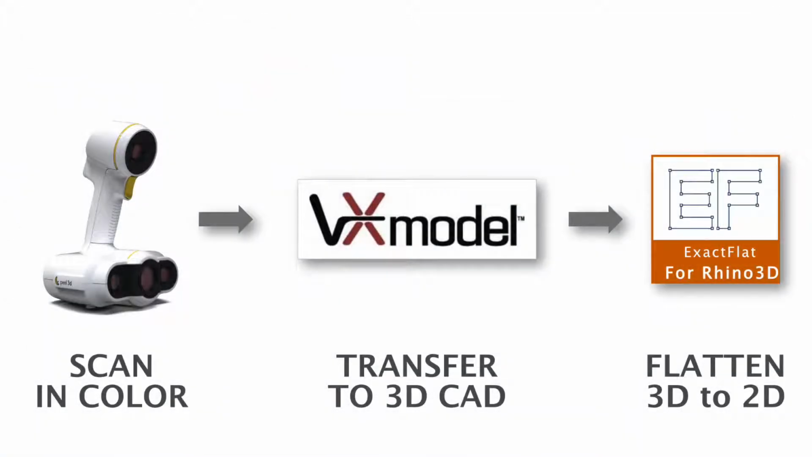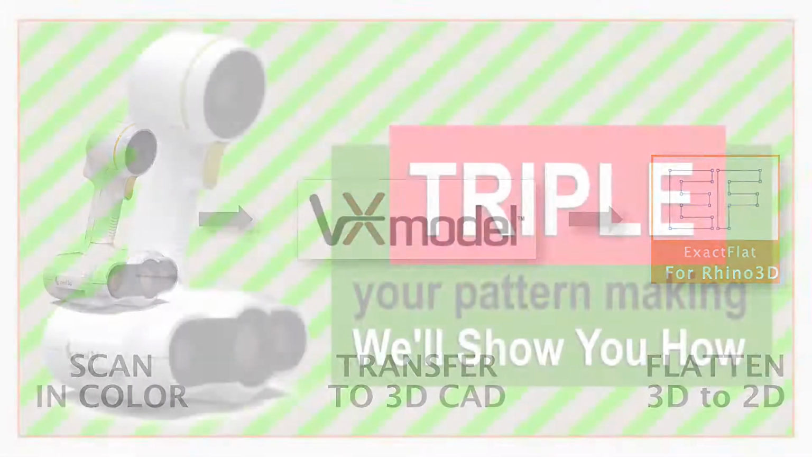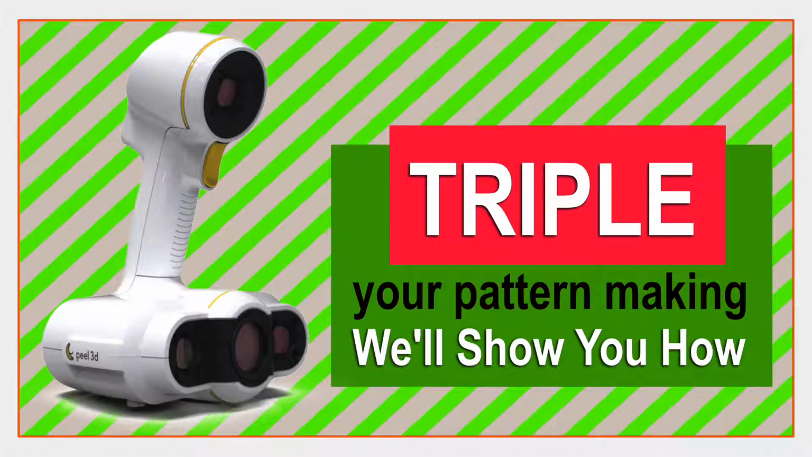So you can see, if you want to triple your pattern making, scan and color, transfer to 3D, and then flatten 3D to 2D with ExactFlat. This has been a presentation showing you the workflow and how to triple your productivity in pattern making. And if you have any questions, we will show you how.